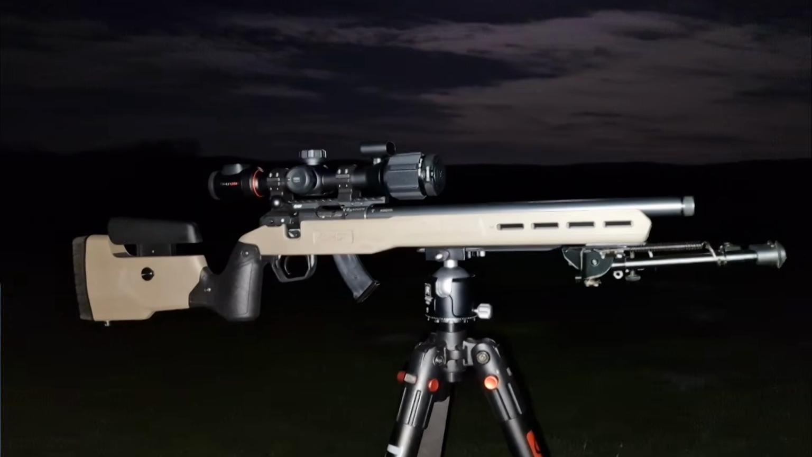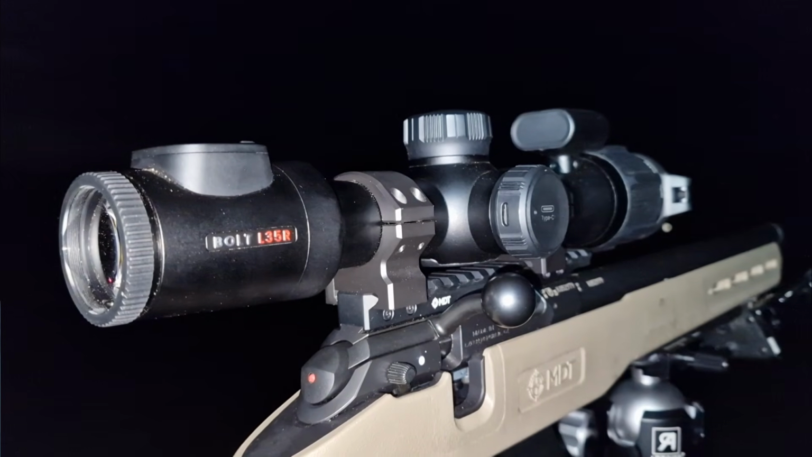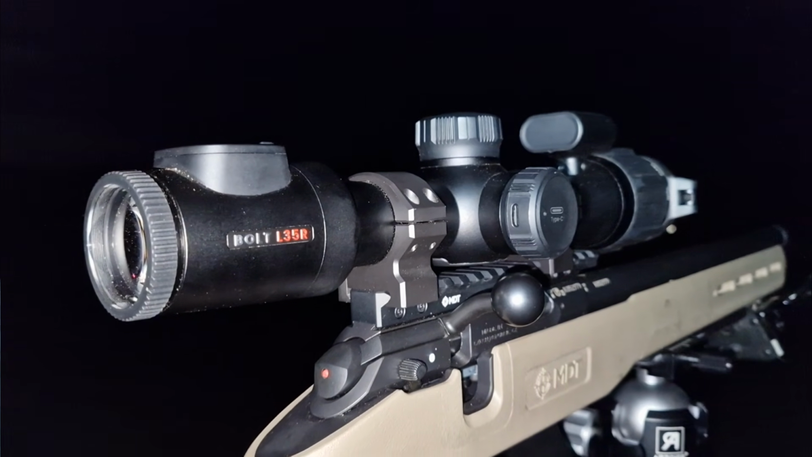We're out for night number 2 with the PVR, as I'm calling it, the Precision Varminting Rifle, if you've been following along with me on Facebook. So we're going to go after some bunnies. We may get some foxes like we did last week. So what we'll do to start this video, I'm going to show you the highlights from last week's shoot, and then hopefully roll into some stuff from tonight.